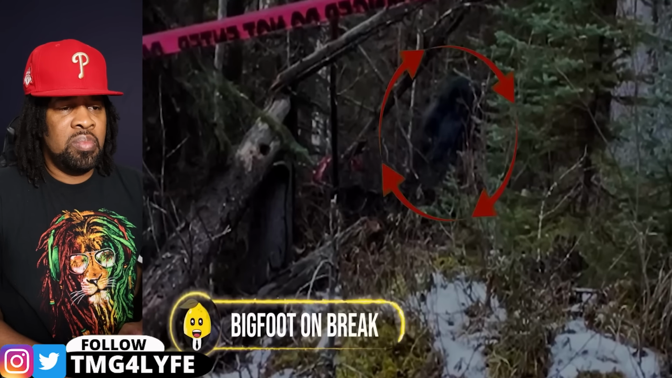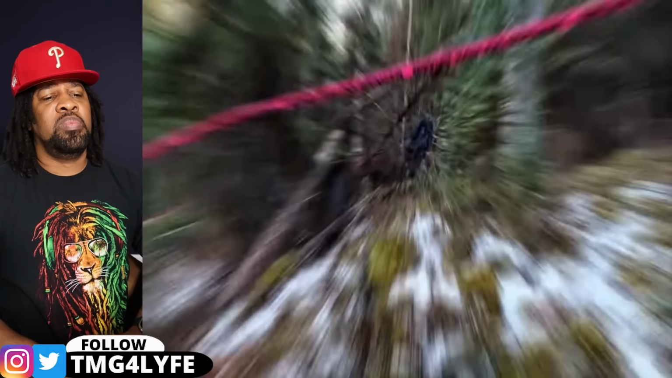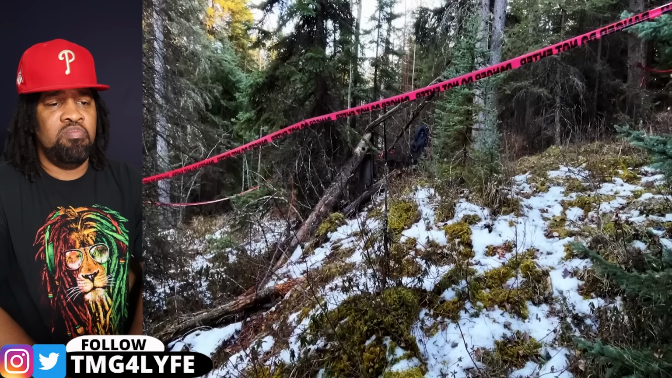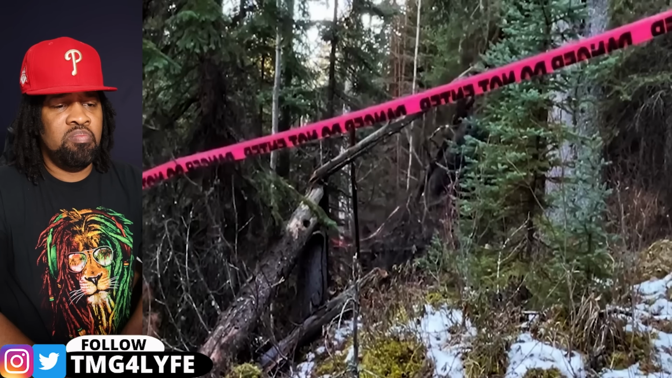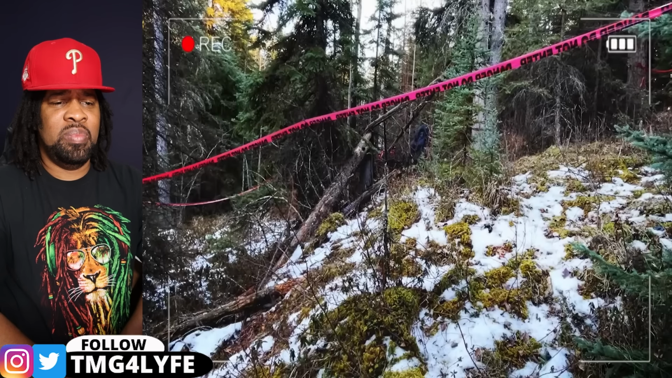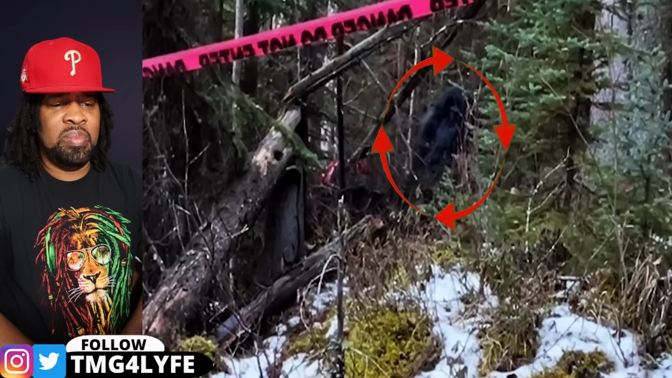Bigfoot on break. Bigfoots commonly are spotted being on their feet. This one, however, seemed to be taking a short break. Camera footage from November 2023 showed a large Bigfoot-like entity that was resting in a dense Canadian forest in British Columbia. Seconds into the clip, the hairy giant gets up and starts plucking away several trees before it disappeared. According to the local who filmed the incident, that area had a fresh crime scene tape, which may or may not have any relevance to this resting giant.